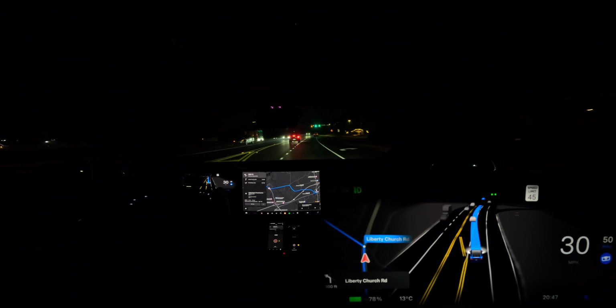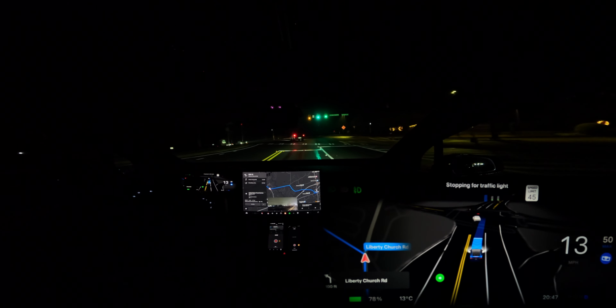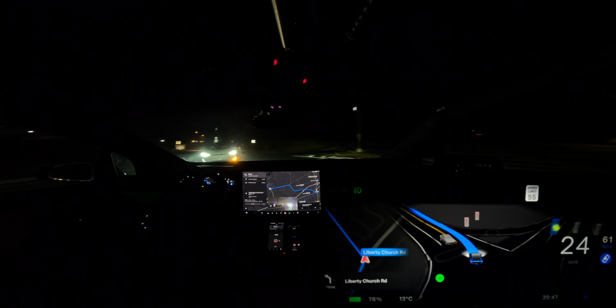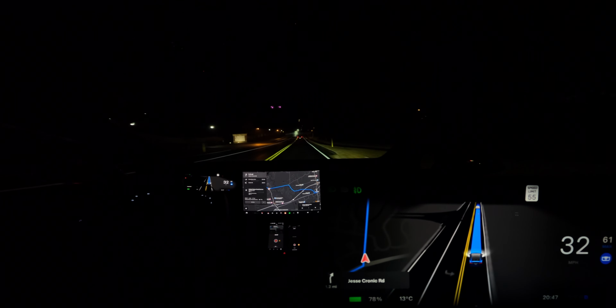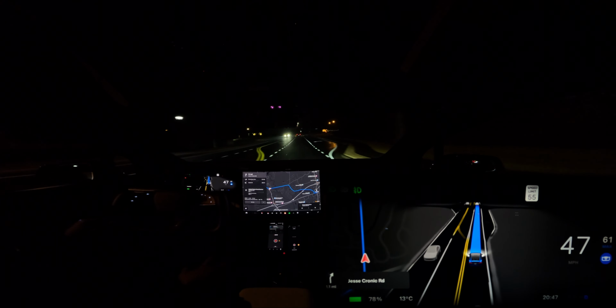Here comes our left turn. And we could have actually gone. I'm not really sure why we stopped because of the yellow blinking light. Take a very tight turn. Okay. Yeah, so same way, but in the dark.